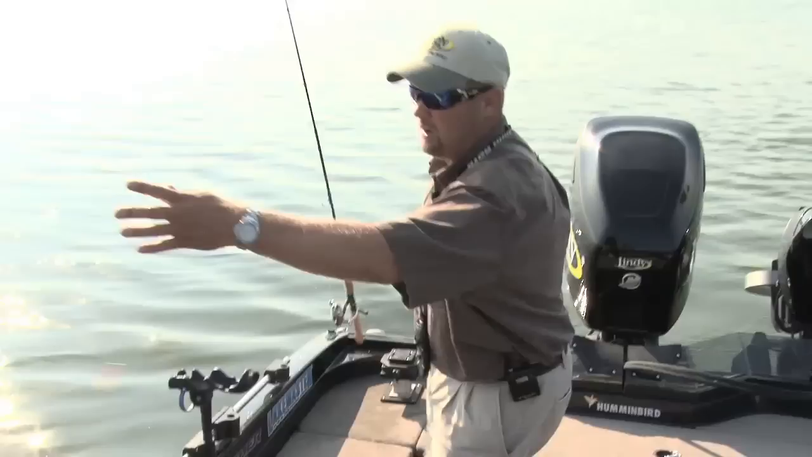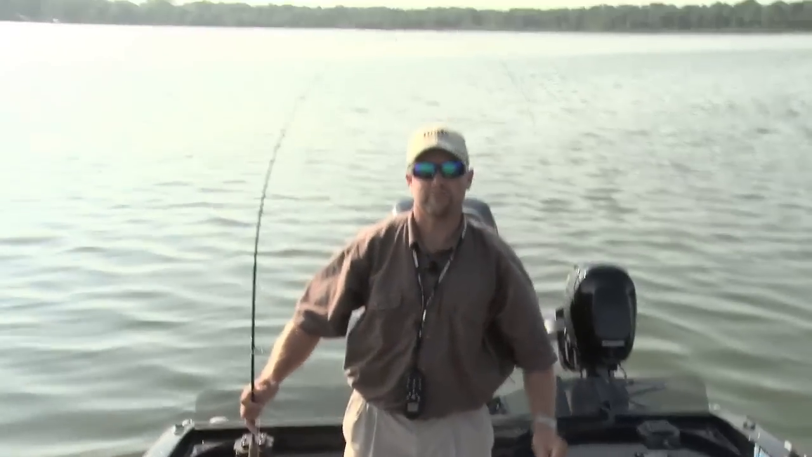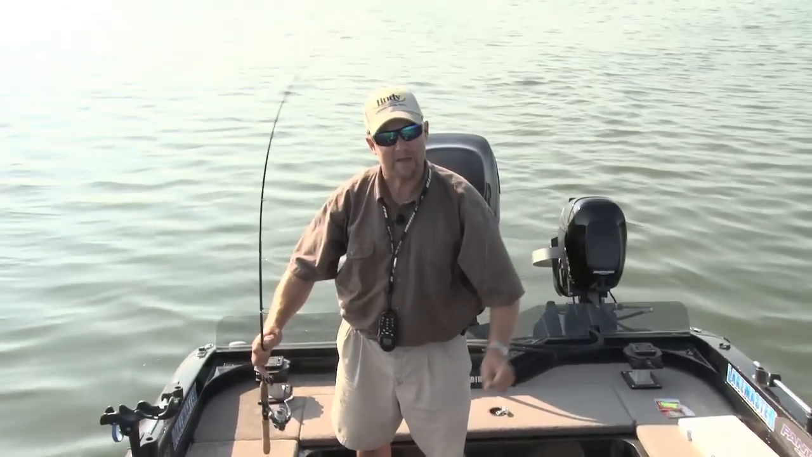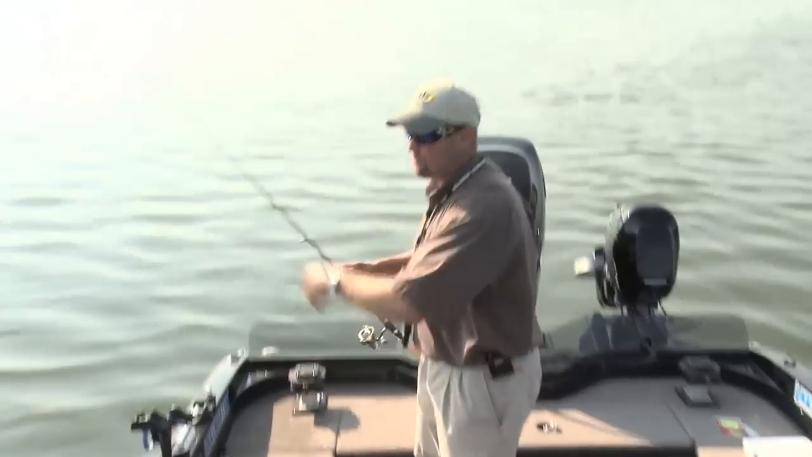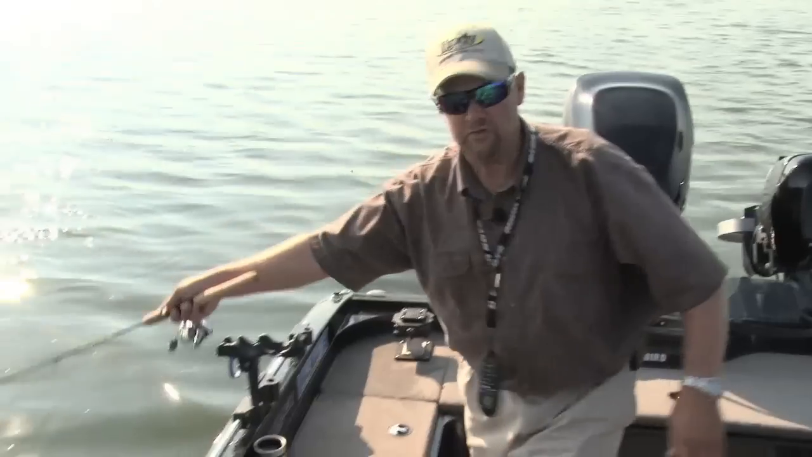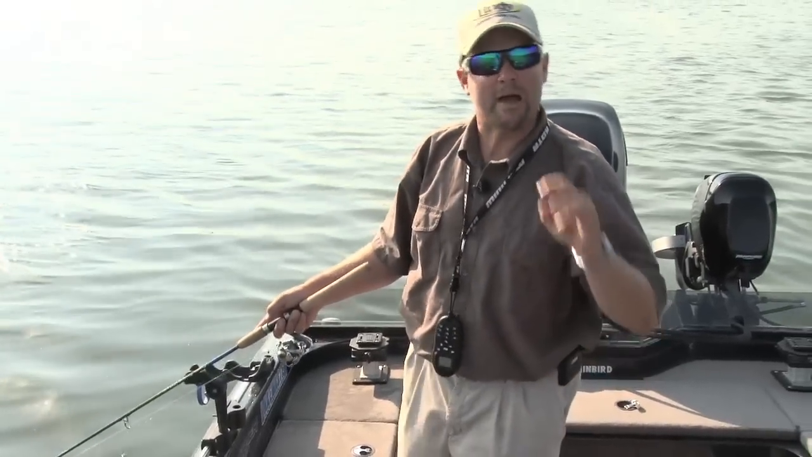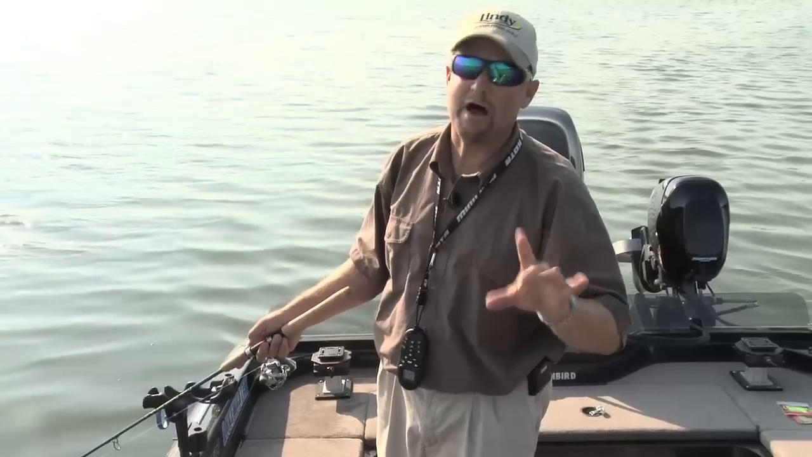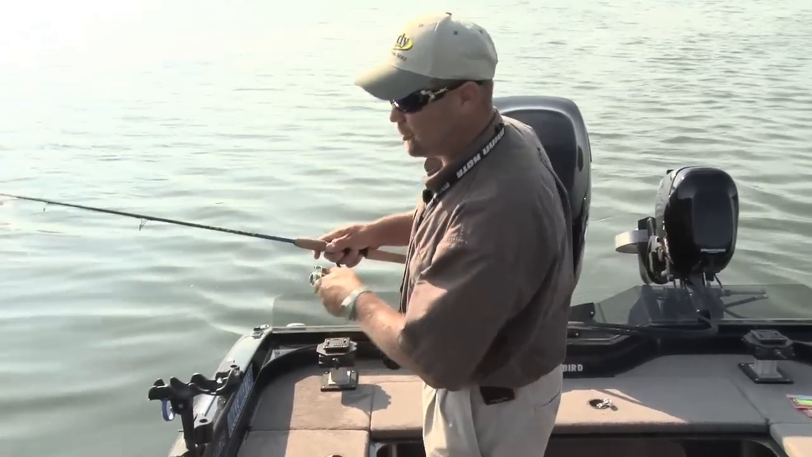But this tip on this panfish rod makes the whole difference. If you look at that, it doesn't take much to make that tip just bend over like this. And what that allows me to do is be able to just feel that bite. It's very sensitive, and then just pull forward, and I'm gonna get them every time, and I'm not gonna pull it right out of their lip, because if you use too stiff a rod, that's what's gonna happen. You're gonna lose a lot of fish.